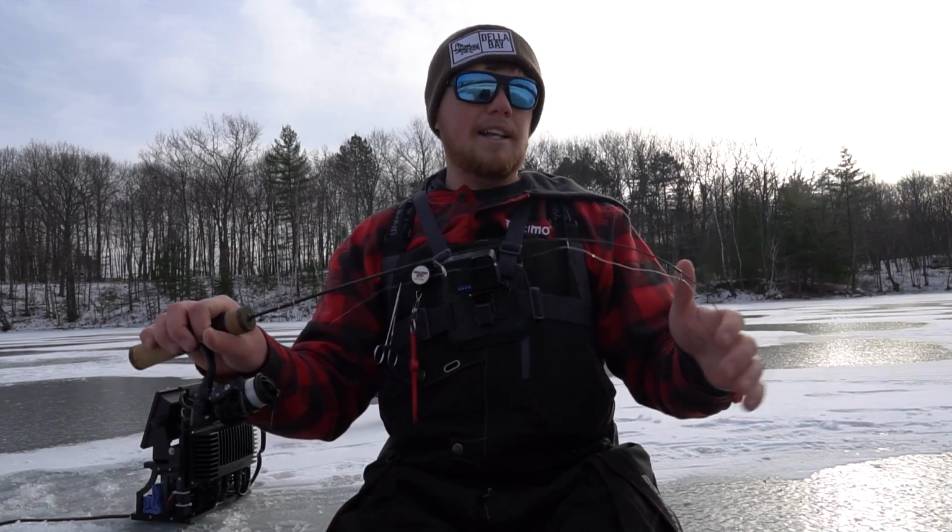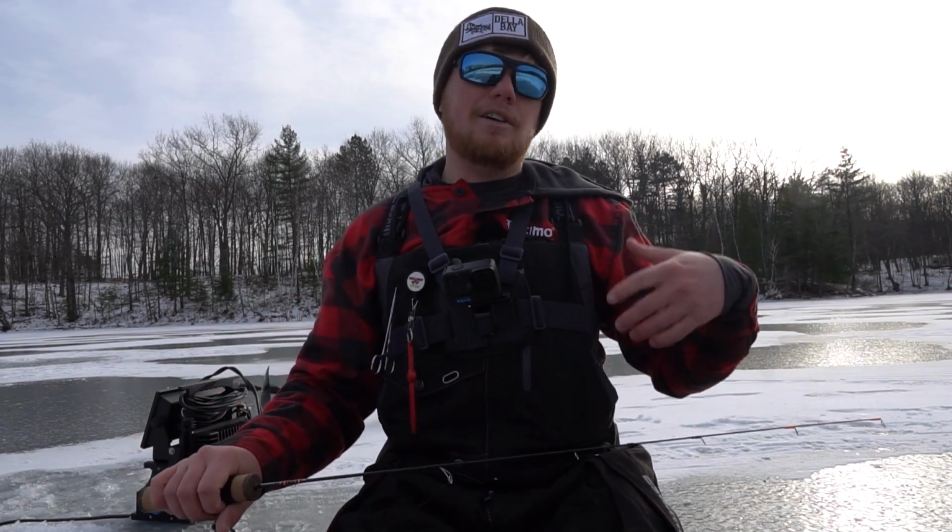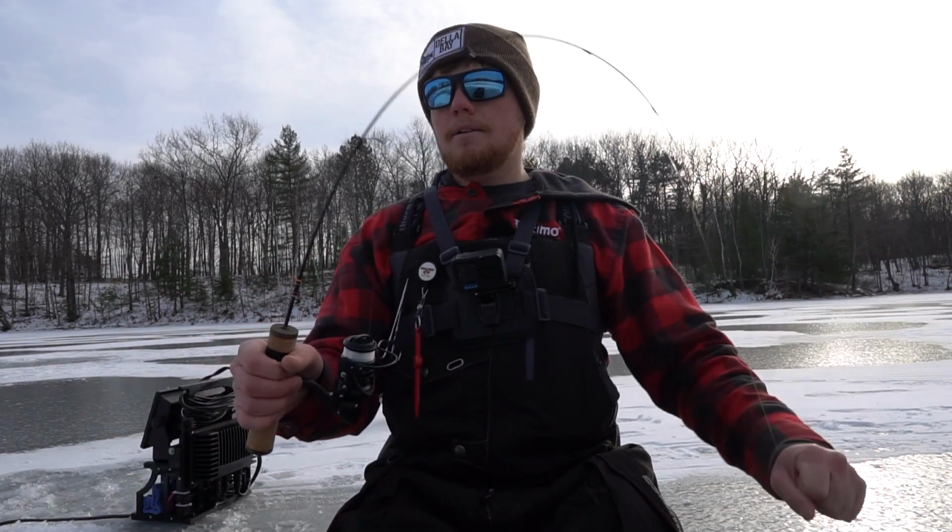The load up on this rod is perfect for those bigger panfish, and you've got a really stout backbone so that you're able to get those fish up through the hole as well. Awesome crappie rod right here.